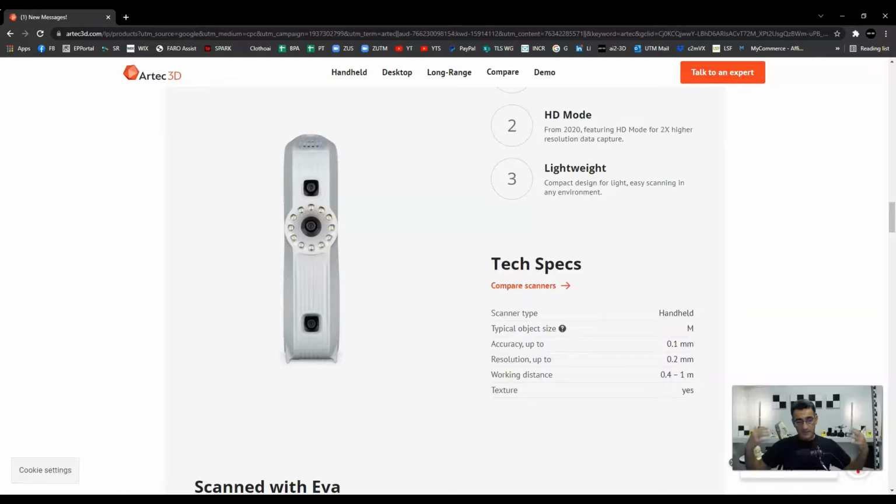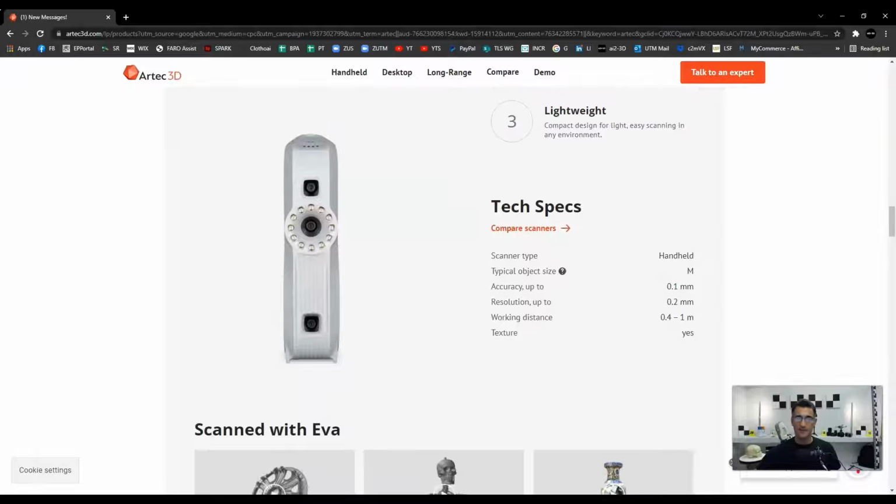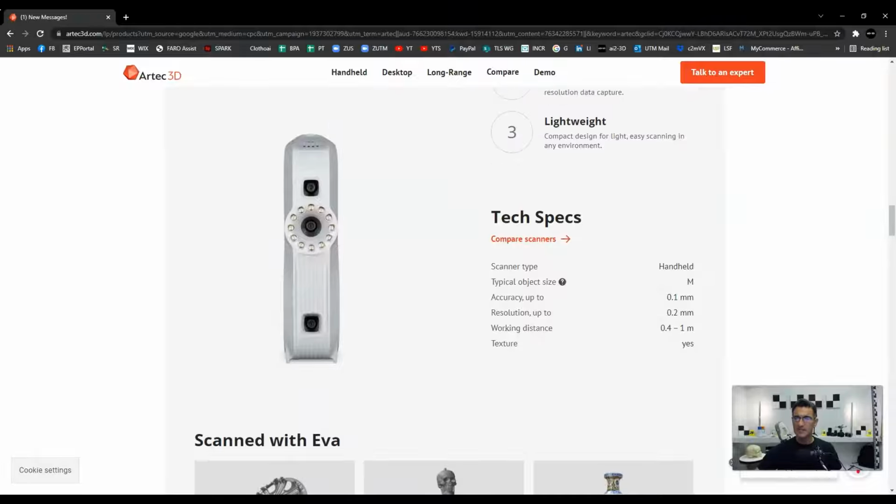Originally, I saw a lot of people scanning other people, so basically making 3D models of people and then making miniatures, or you could do sections of a car. You could do a whole bunch of different things with the EVA. And here you'll see that's labeled as an M, so that's for the size of object, medium-sized object. Accuracy 0.1, resolution up to 0.2, and a working distance of about 40 centimeters to a meter, which is not too bad.